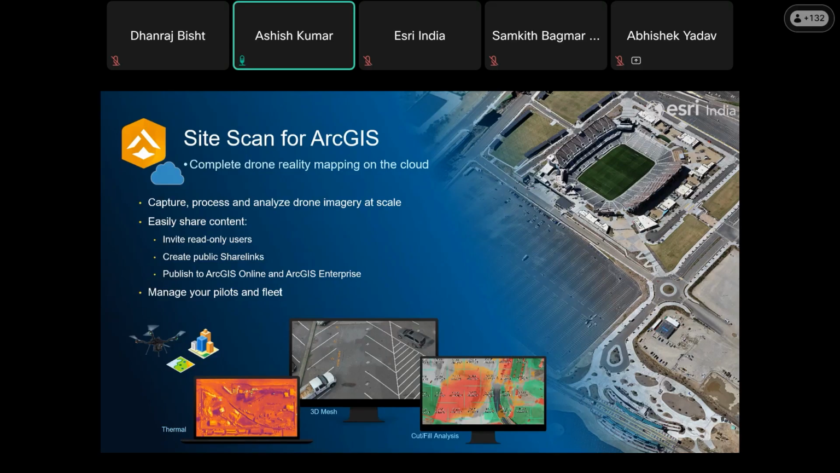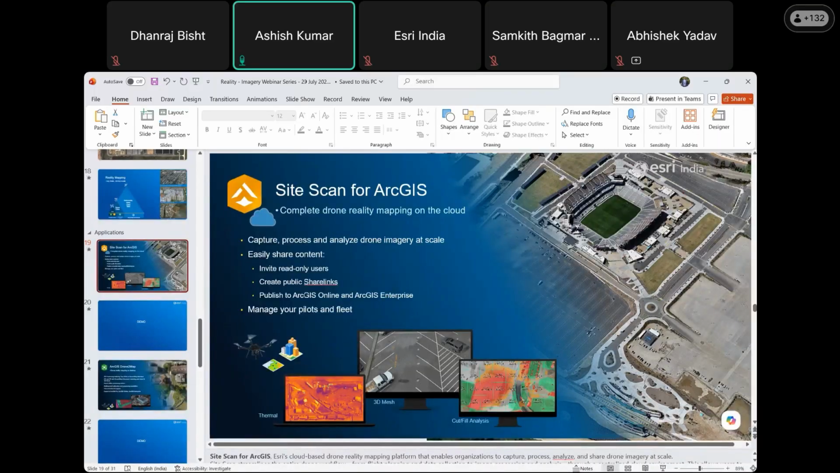At scale, where you plan your mission, analyze your products, and deliver the solution, ArcGIS SiteScan comes into play. Here, I will take you through a quick glimpse of how ArcGIS SiteScan works. Having ArcGIS SiteScan deployed on your cloud, you get to see this launch page where you can see different projects aligned. To create one mission, you go to a new project, and you name those projects.